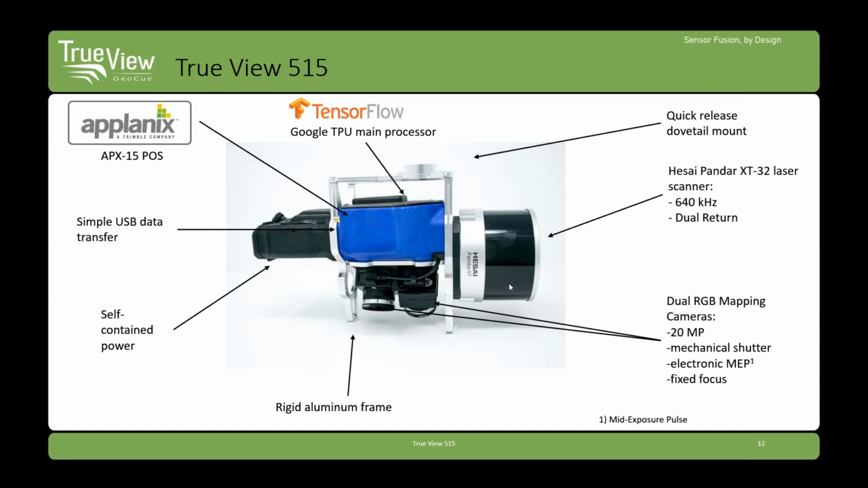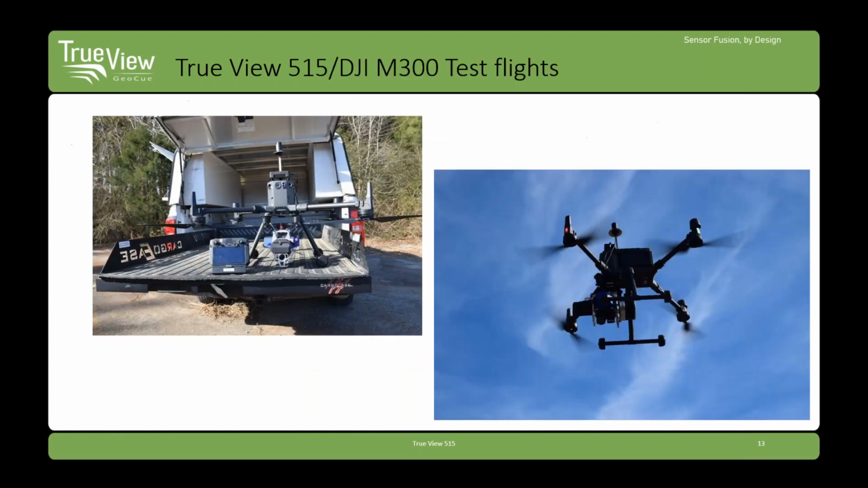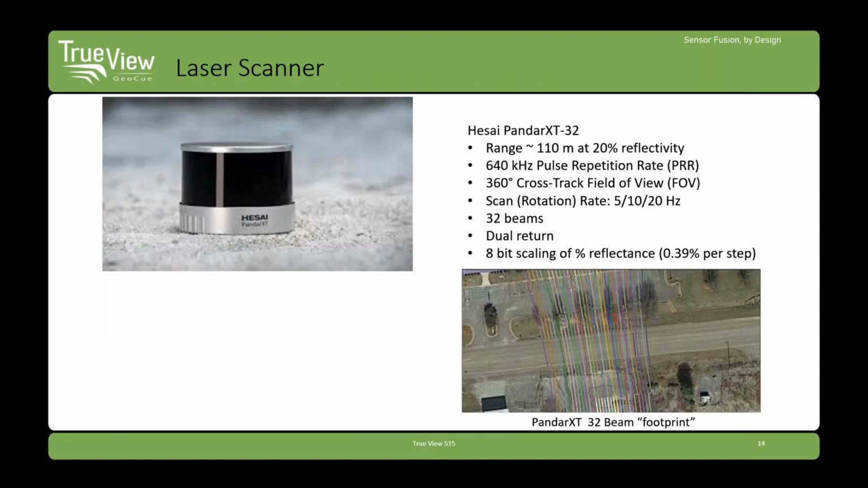I was going to go through and show you every circuit on the CPU, but Madeline kind of prompted me and said that might not be something that everybody's interested in. So we'll look at a higher level of that. We've recently released an M300 mount, so we have mounts available off the shelf for the M300 as well as the M600 for flying this new 515 sensor. We can accommodate others as well, and we'll talk about that.